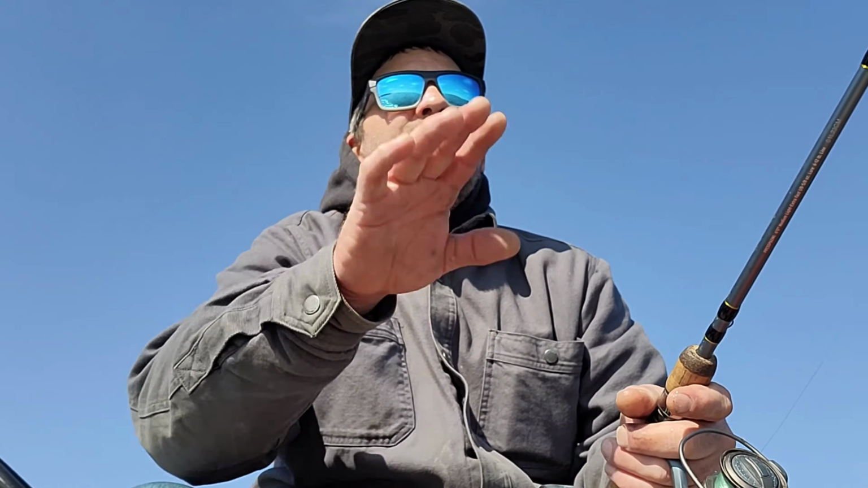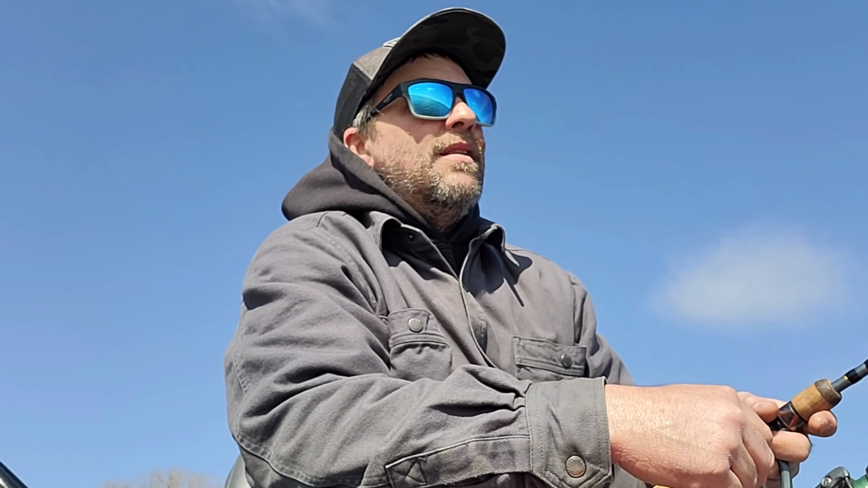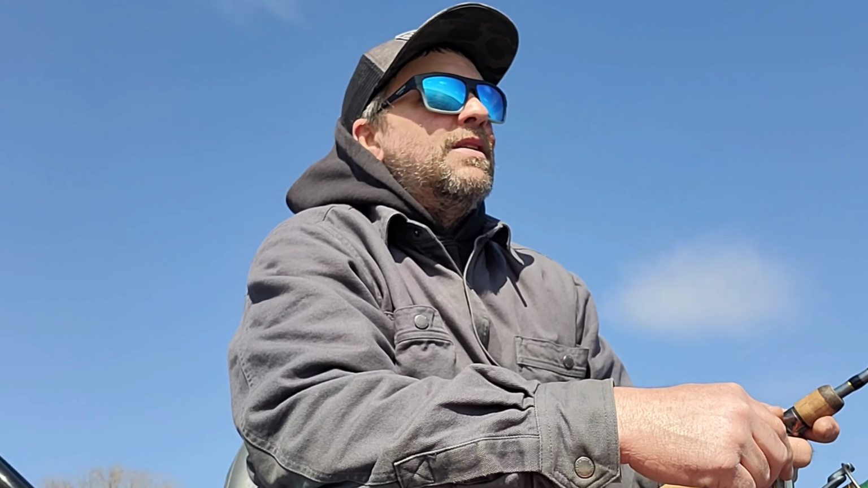Right now I've got it because I'm in 5 feet of water or less. So I have the setting at 5 feet deep, and I'm only looking out 50 feet. So 50 feet in front of the boat. I can see there is a couple fish swimming around out here. Now the jig I have on is too small to see on that live sonar, I think.